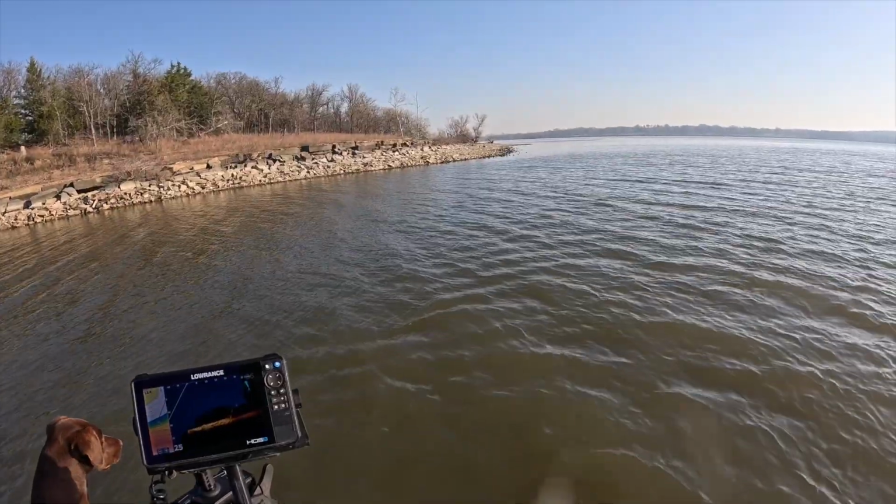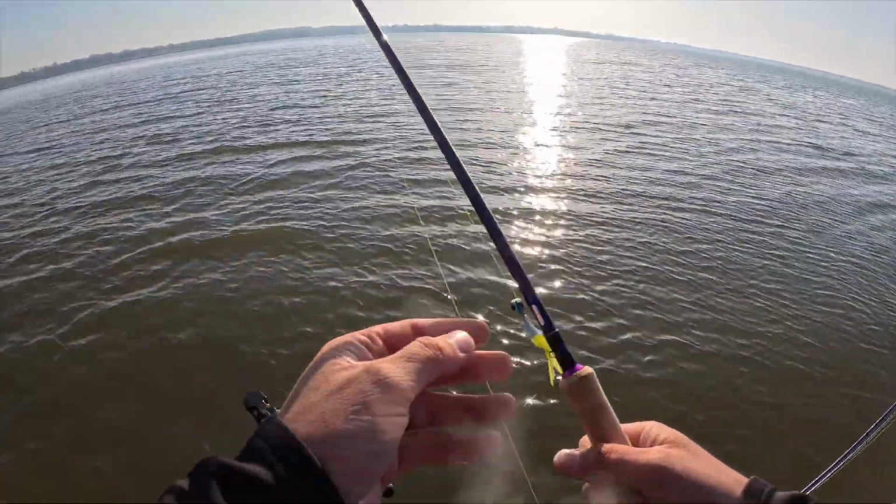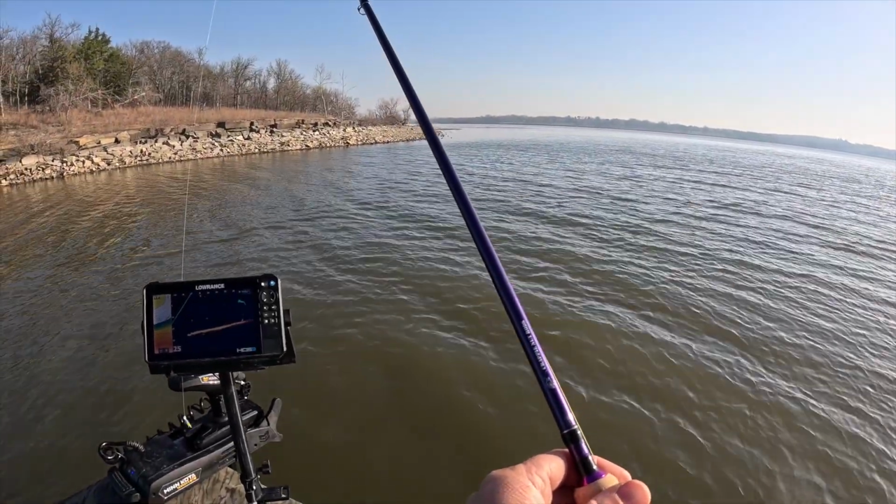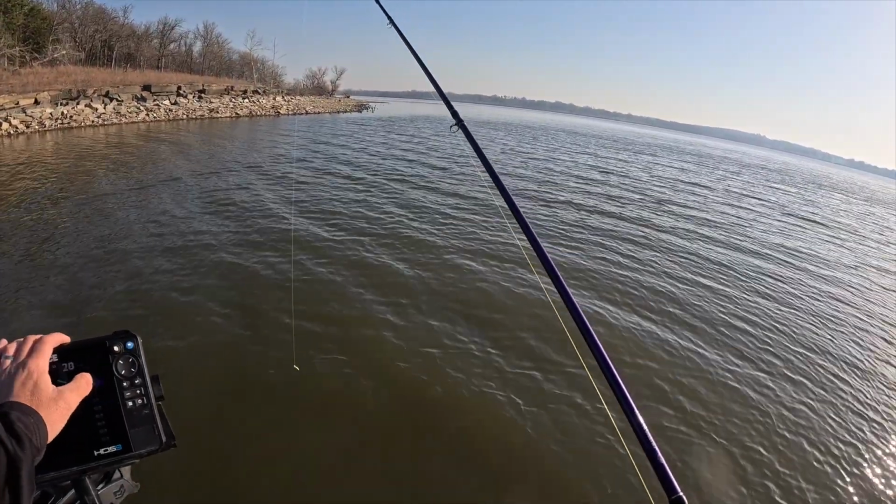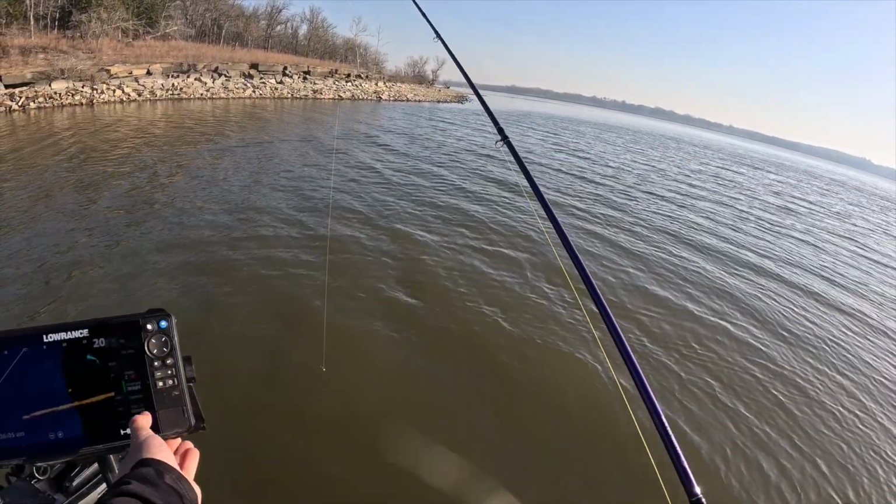There's a couple of different ones here. I overshot it a little bit. We'll see if they want this bait. It's a little bit big, I think, so we might have to adjust a little bit. But we'll get this set up. We'll go ahead and give you guys a look at what we got going on here. We'll record some video.